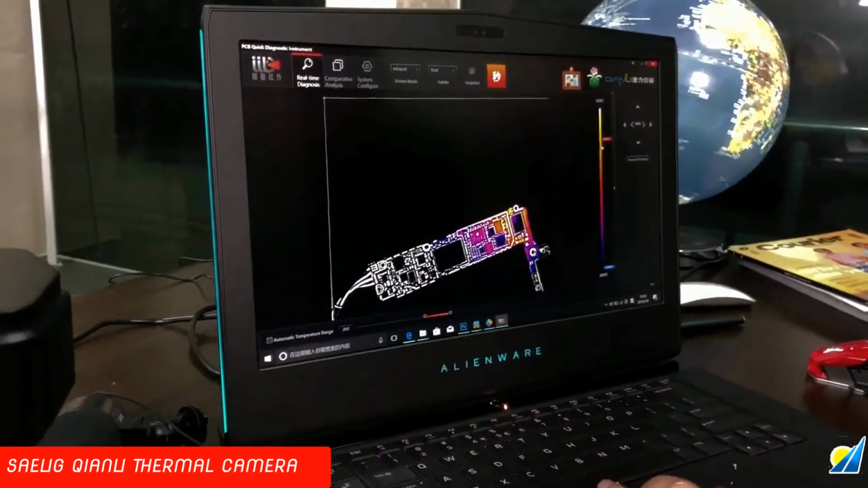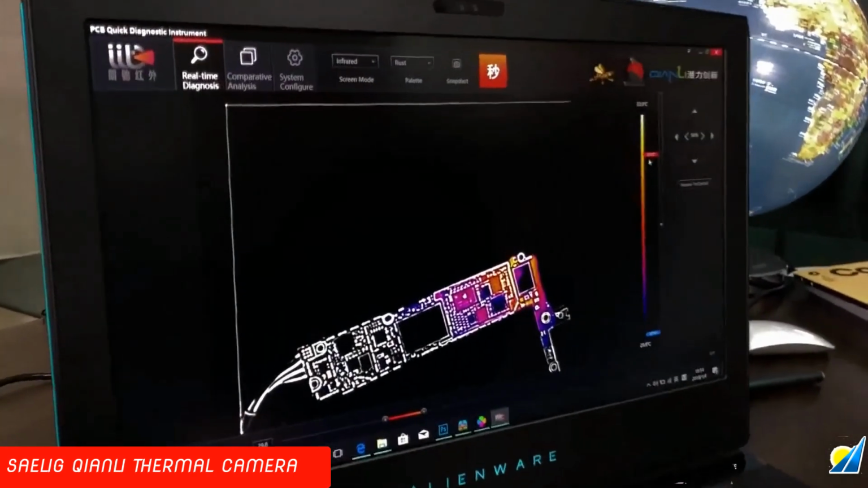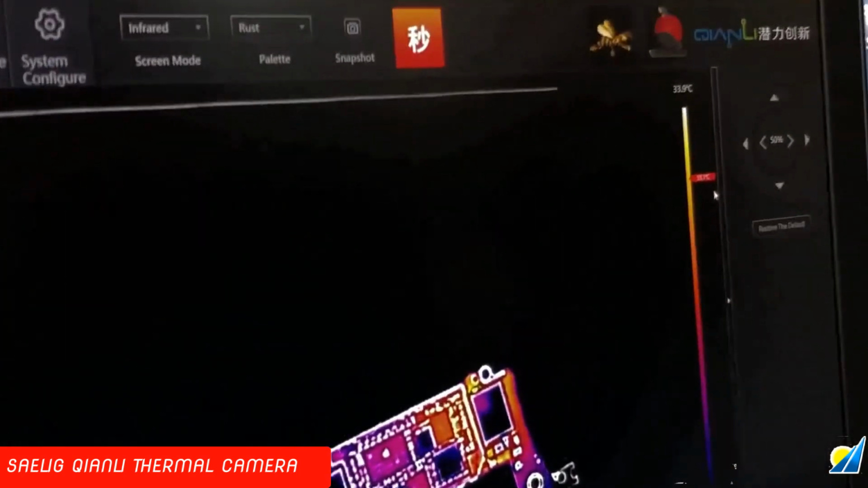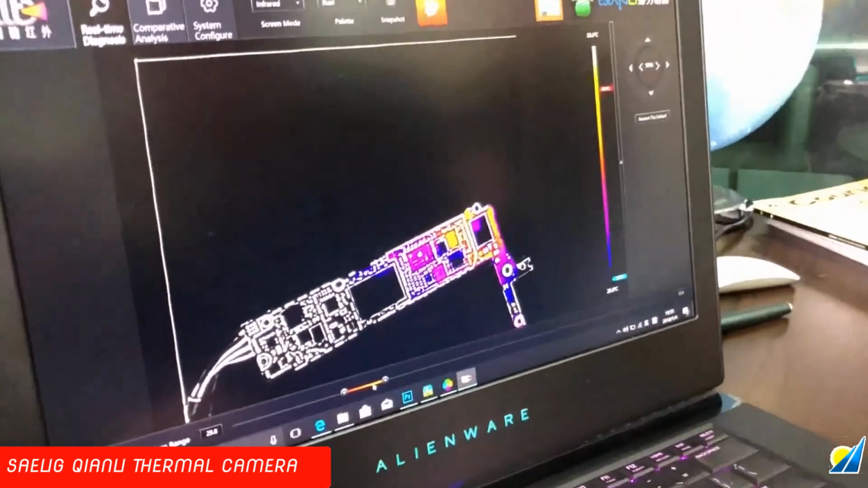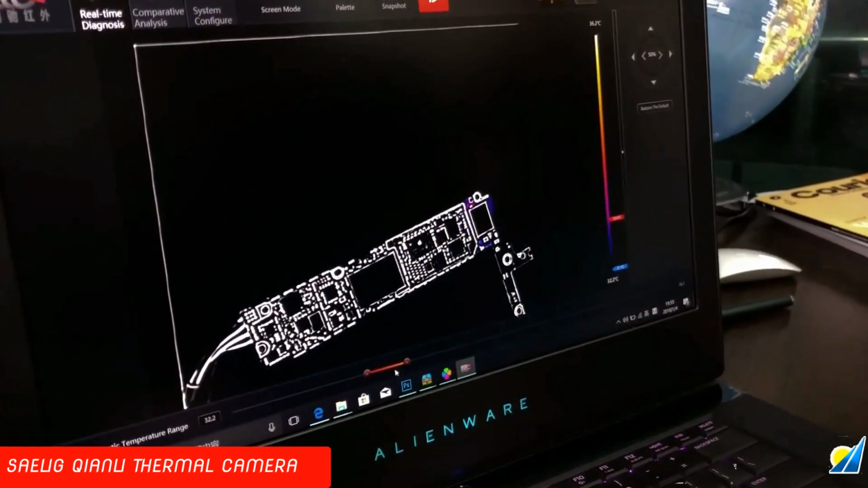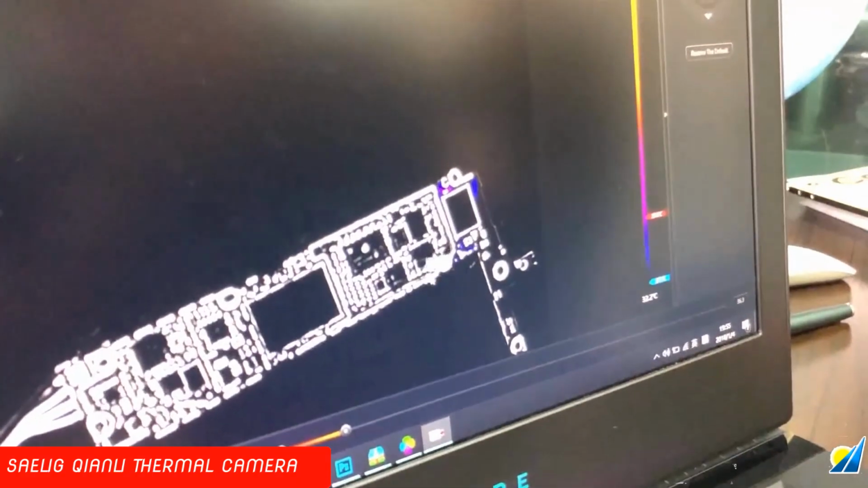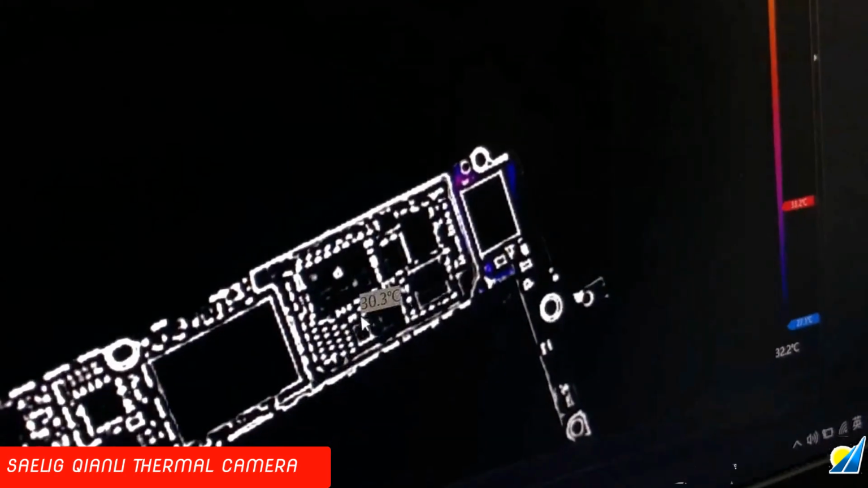So let's check out if we can find the hot point with this software. So here is the hottest point, 33 degree. So we need to find out this 33 degree point. Okay, so we can use this. There is a temperature range. We can change the temperature range. Okay, now it's getting clear. You can see there are still some hot points here.